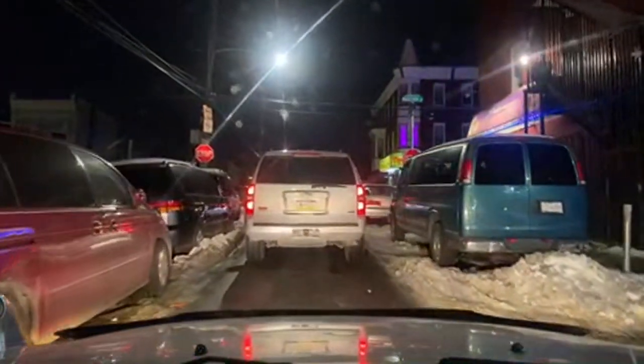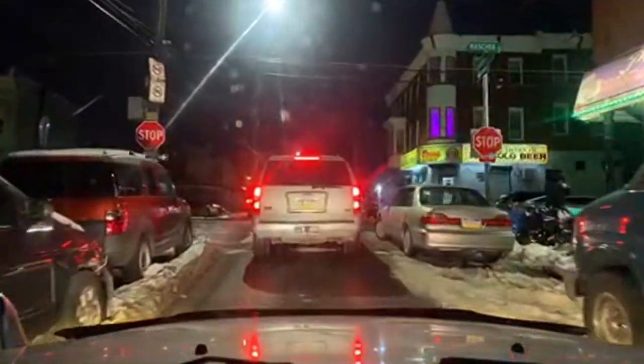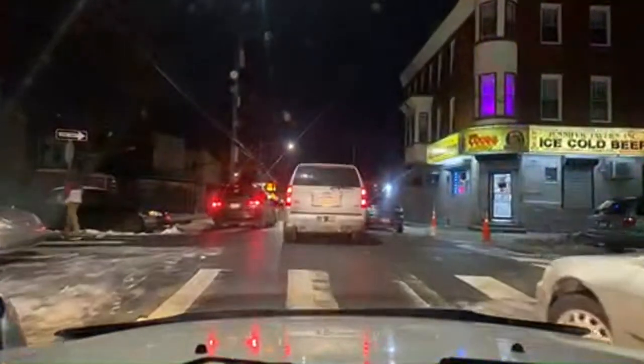Yo, there's so much CCTV footage from this corner store right here of people getting shot at right here, just running up and down the block getting shot at. It's crazy. You can see some of it on YouTube.